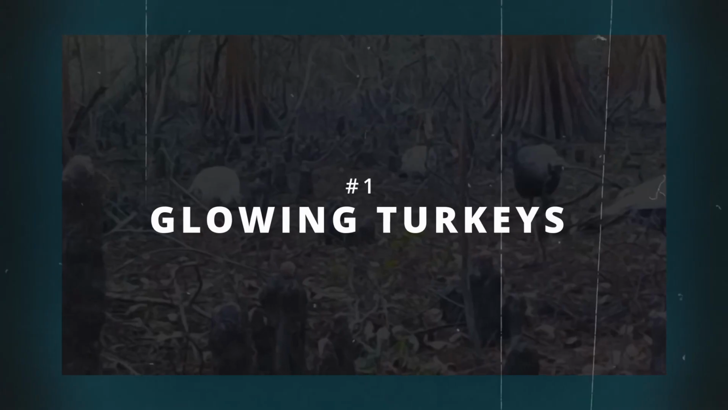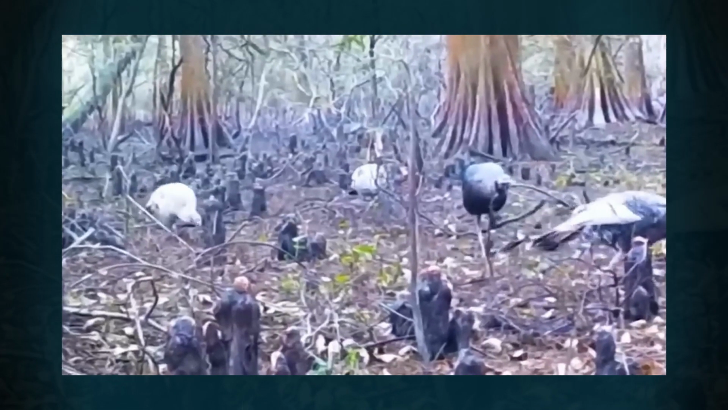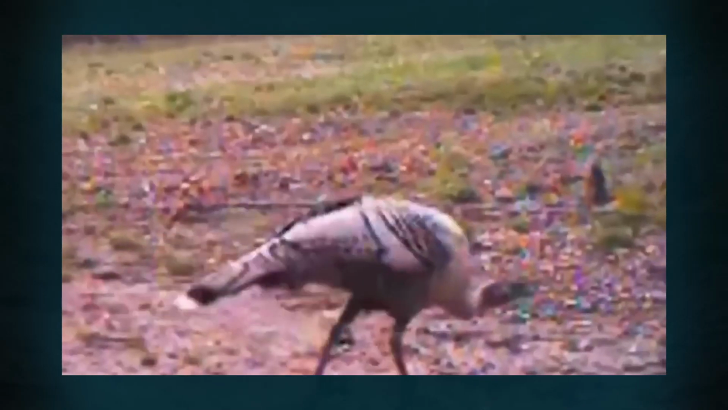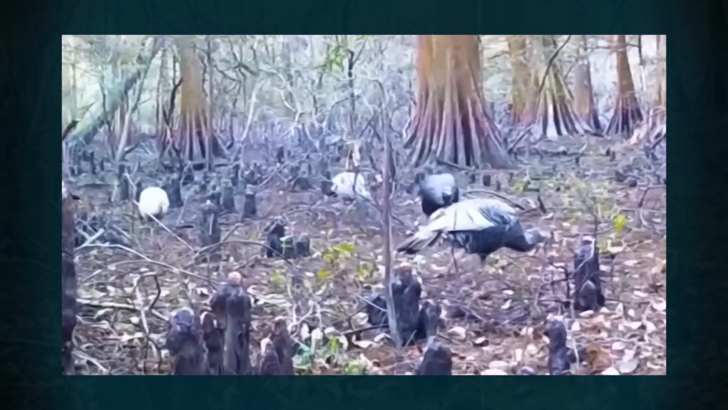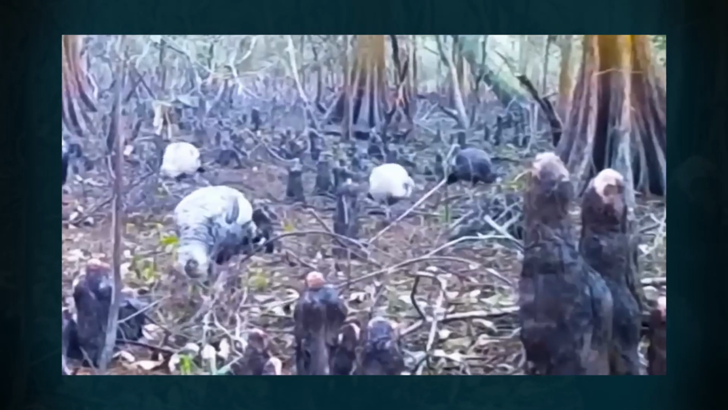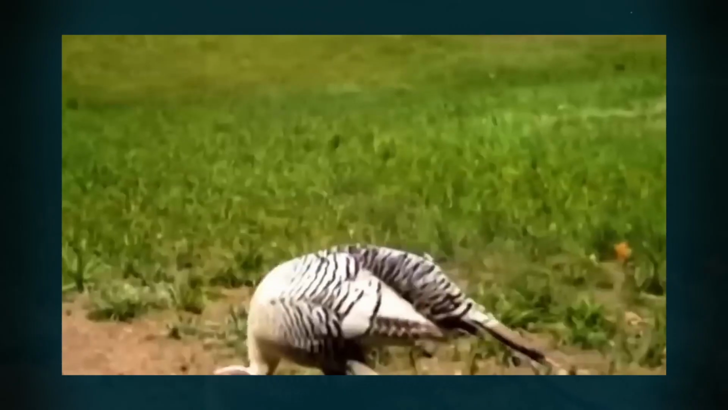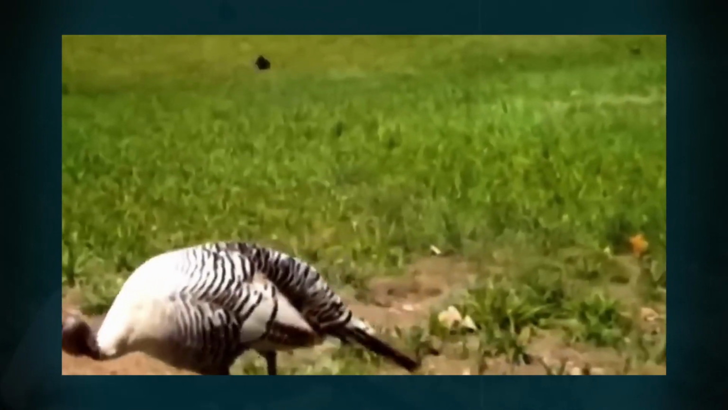Number 1. Glowing turkeys. To start us off, we have footage of a flock of turkeys that has managed to capture their ghostly, white appearance. Their feathers a blend of captivating charm and beauty, almost like a self-illuminating body. Some people refer to these white turkeys as otherworldly beings that are best appreciated from afar. Go closer and get caught in the endless cosmic cycle.